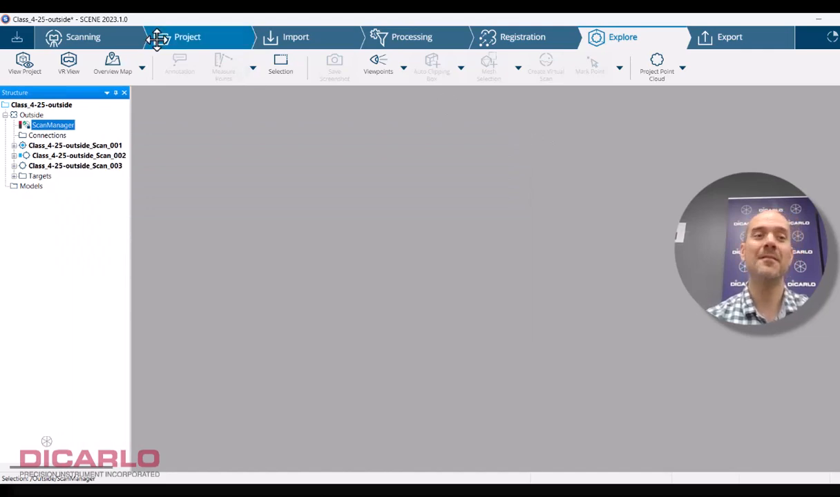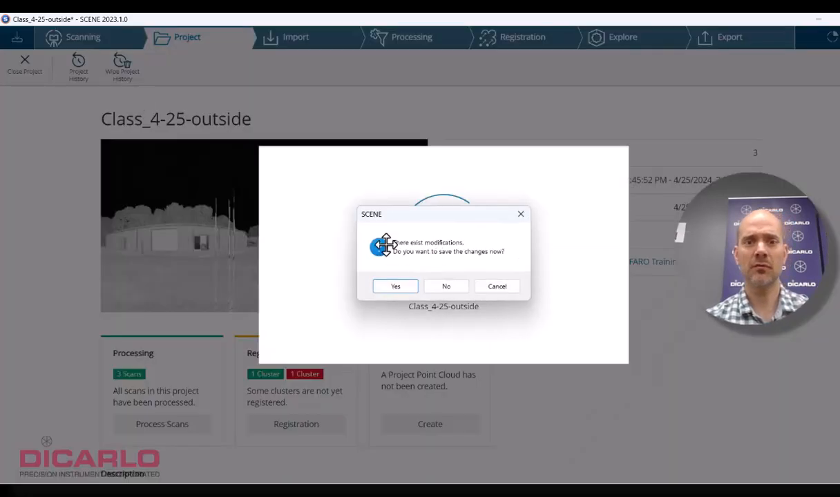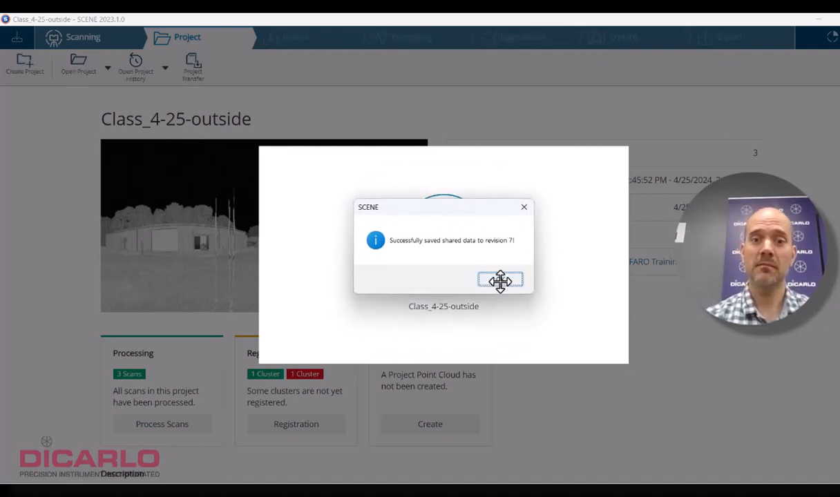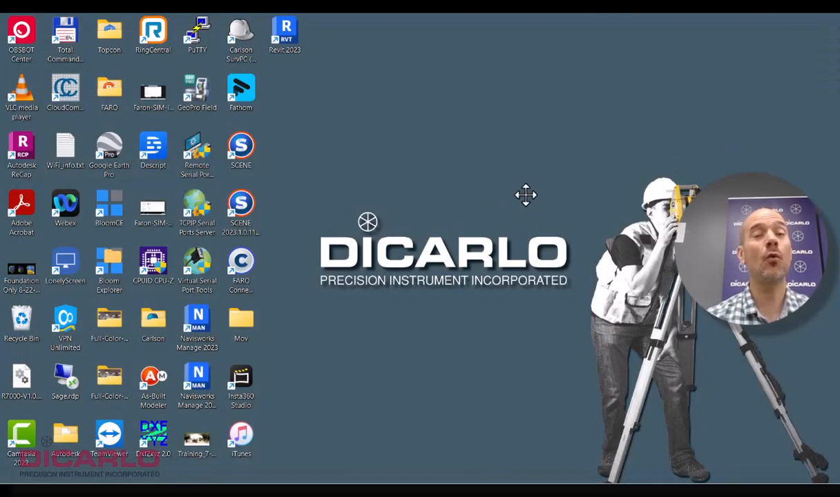So how you fix this is you actually close the project. Let me hit close, we'll save it. Do you want to save changes? We'll say yes. Registered horribly. That would be what I would mention to myself if I was to actually reopen this project. Close FARO SCENE 2023.1. And this requires you to have a version other than 2023.1 loaded next to it.